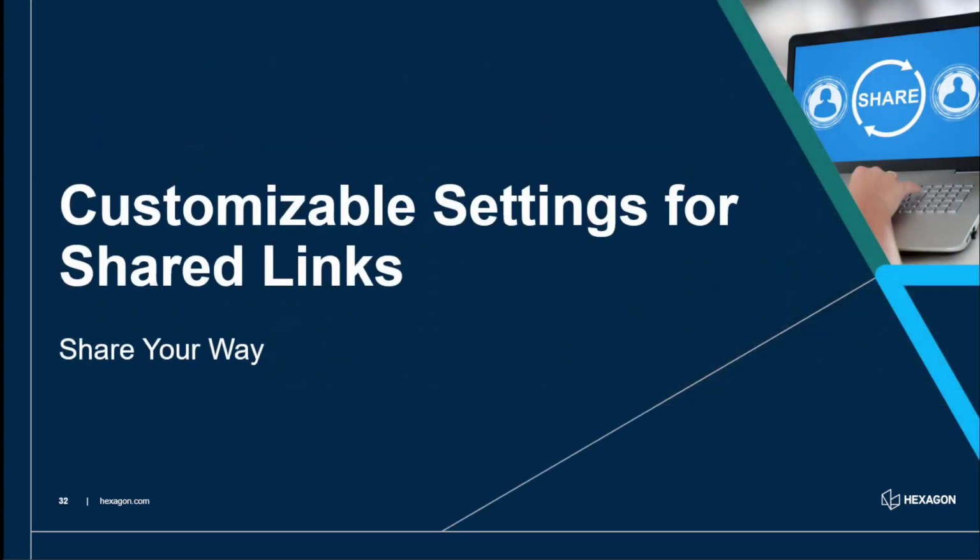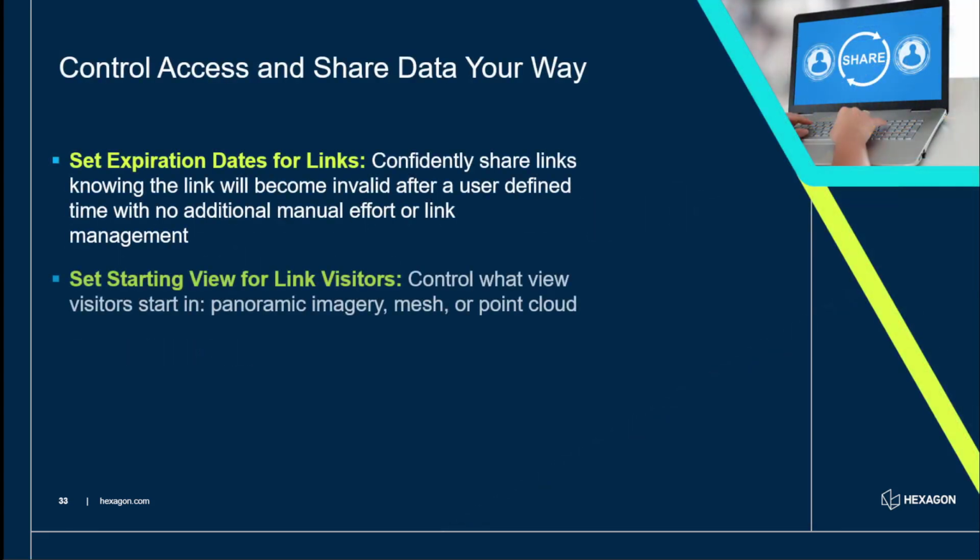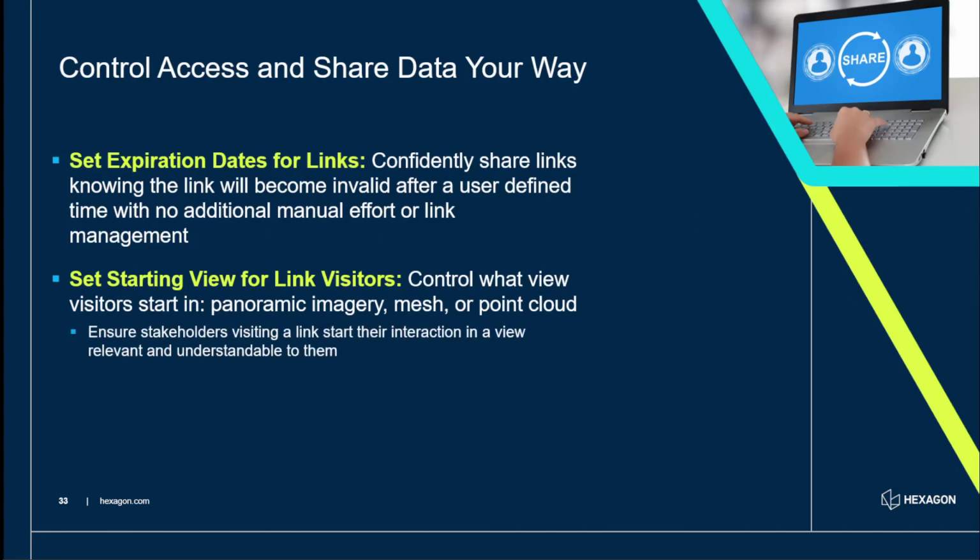Now, one really nice thing we can do, as you are aware with the platform, is you can share. We can share links to individual measurements, to limit boxes, to tours. But what we can do now is we can customize the settings for shared links. So yeah, we can share data your way. So you can set expiration dates. So you can confidently share the data with a public link, and you know that it will disappear without having to follow it up later down the line.